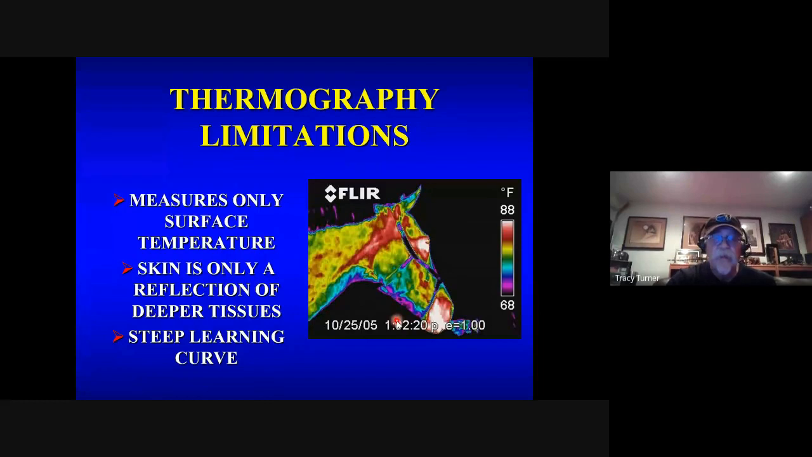And this is true. There's a steep learning curve. I've taught several people how to do it and monitored their progress.